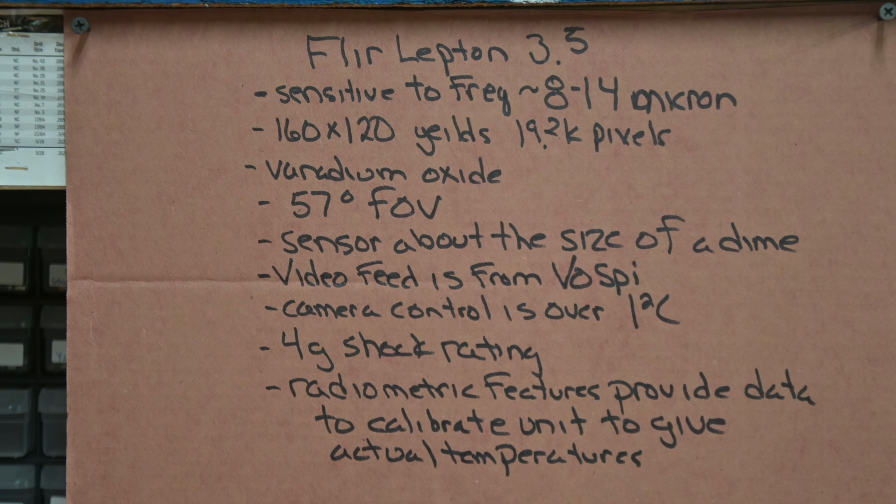It's like the size of a dime, and it has to get put into a carrier board. And the particular one I'm using is just coming off as USB, but eventually, for the actual camera, I'm going to go into a different breakout board. It'll have all the pins tied back to the camera module itself for all the video communications, but I'll deal with that in a couple minutes.